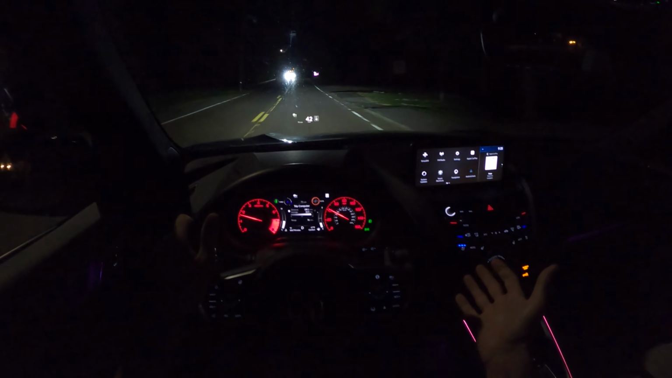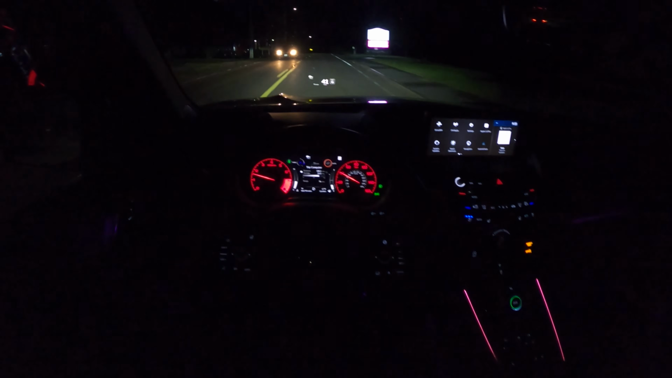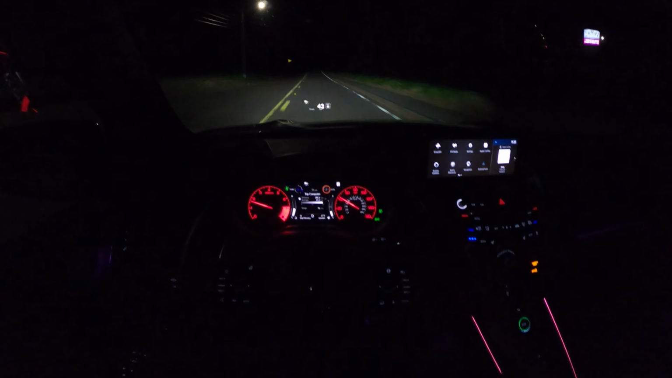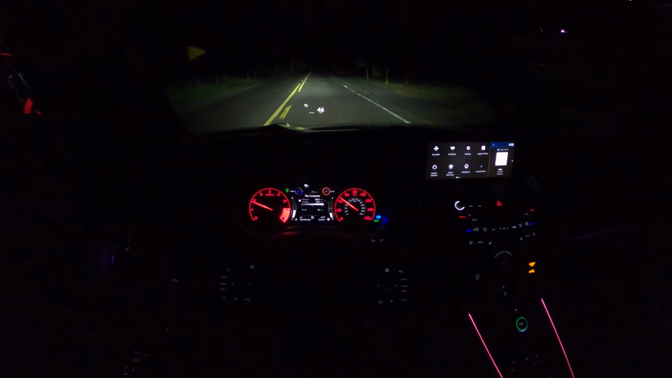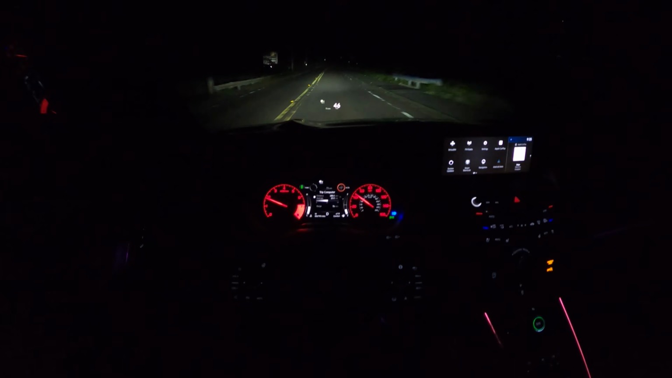I wanted to drive with it on, and I drove with it on in the daytime video, and maybe I shouldn't have. Maybe that's a little distracting, but it is a noise that is part of the experience. I'll turn it off just so you can hear the difference. Ready? So that's with it on. And now it's off. So it's just like a white noise machine. It's not egregiously loud though.